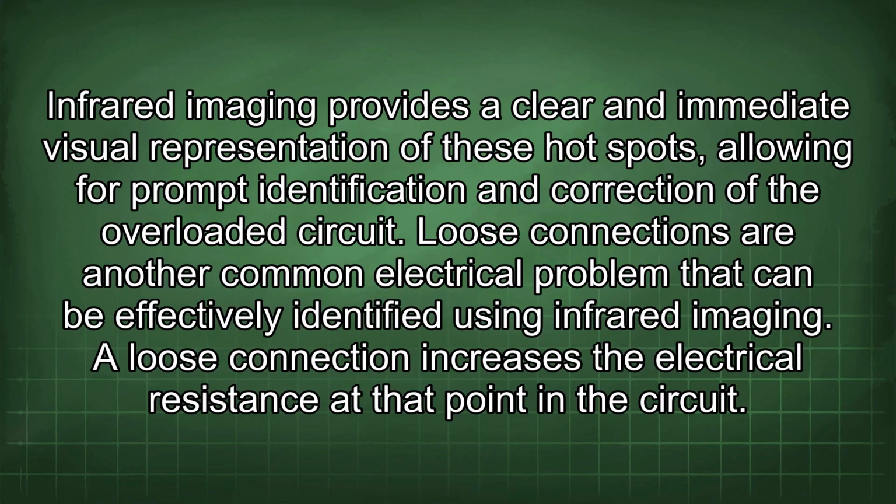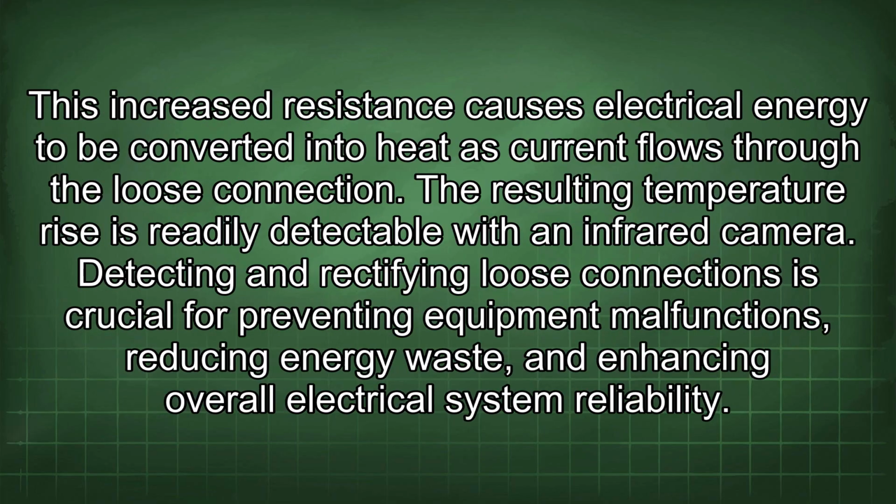Loose connections are another common electrical problem that can be effectively identified using infrared imaging. A loose connection increases the electrical resistance at that point in the circuit. This increased resistance causes electrical energy to be converted into heat as current flows through the loose connection. The resulting temperature rise is readily detectable with an infrared camera. Detecting and rectifying loose connections is crucial for preventing equipment malfunctions, reducing energy waste, and enhancing overall electrical system reliability.